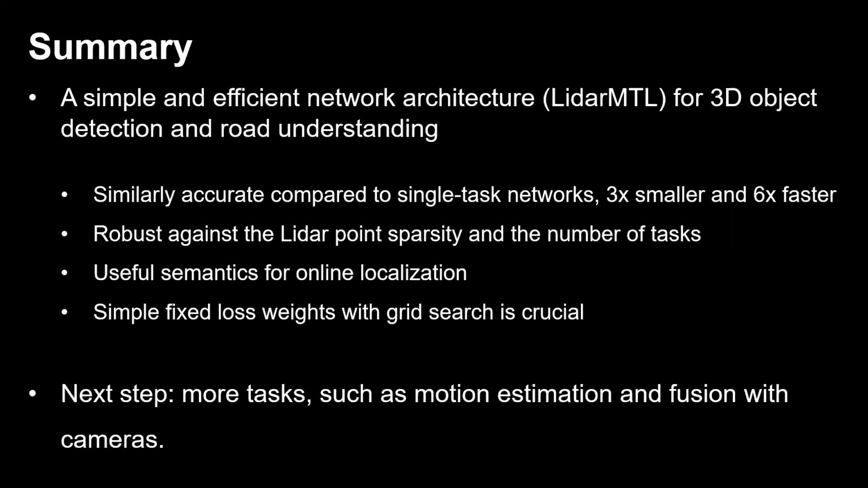To summarize, this work proposed a LiDAR-based multitask network to jointly perform 6 perception tasks for 3D object detection and road understanding, which were only studied separately in previous works and lacked quantitative analysis. The proposed network achieves competitive accuracies compared to single task networks and is 3 times smaller and 6 times faster.